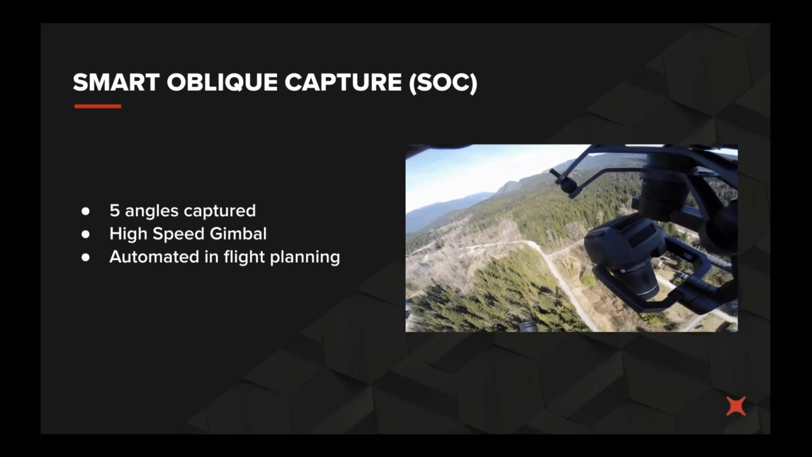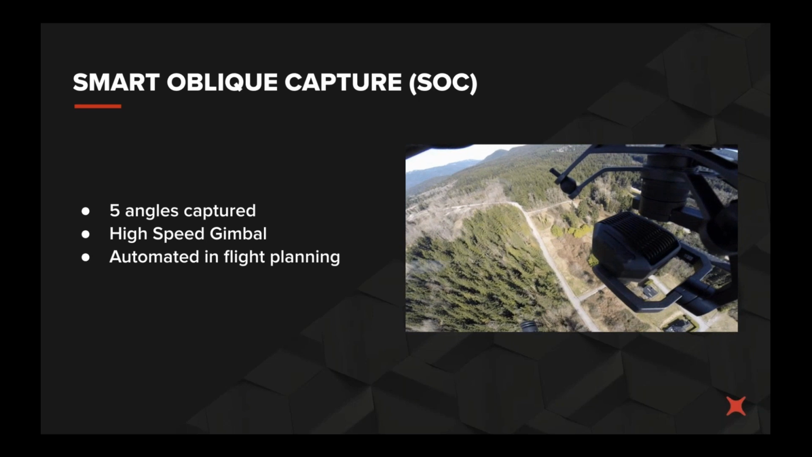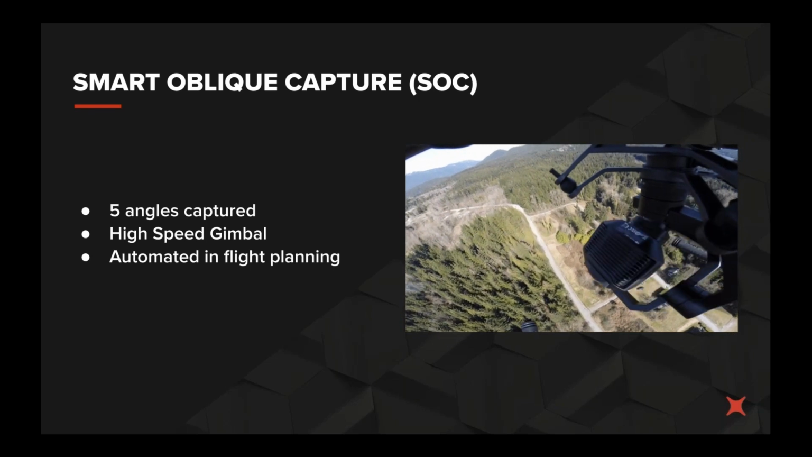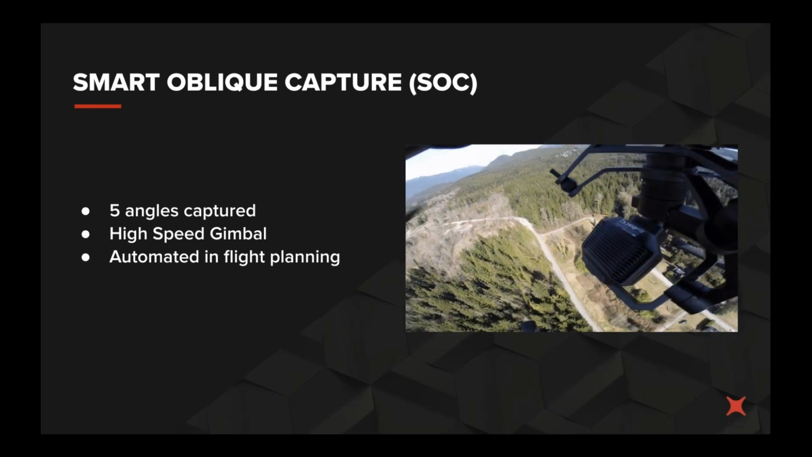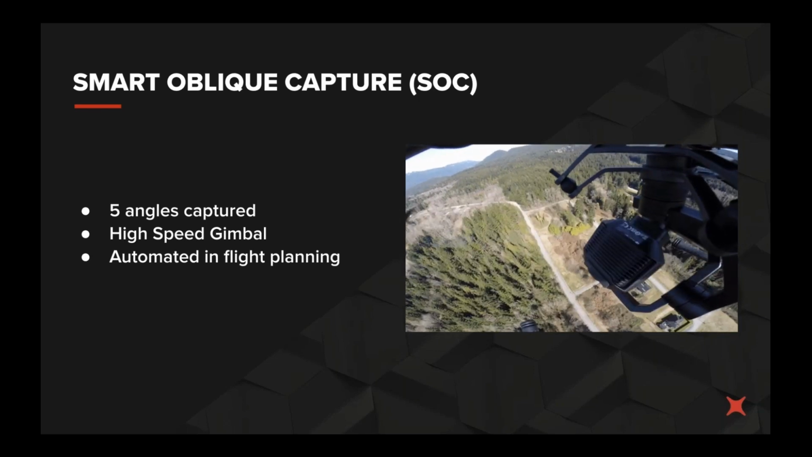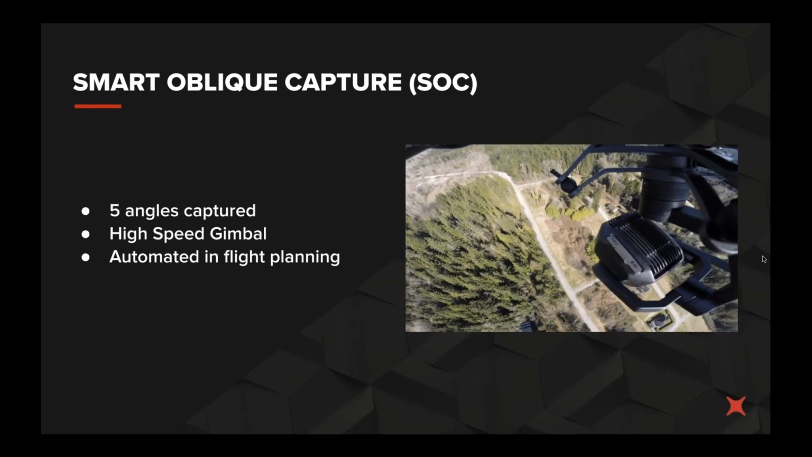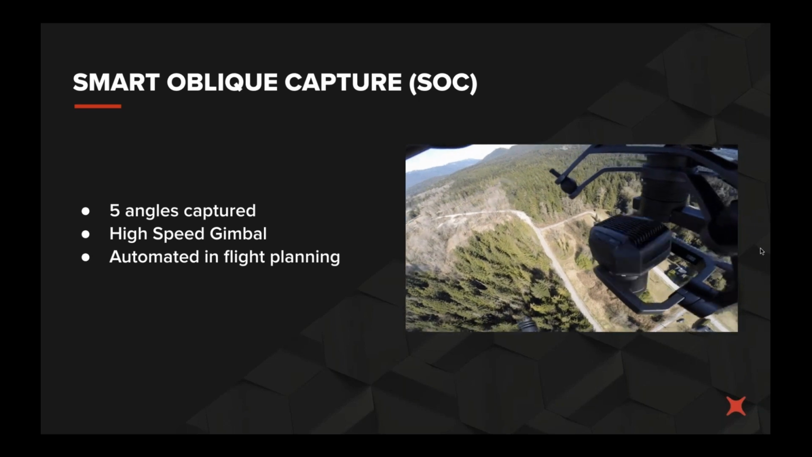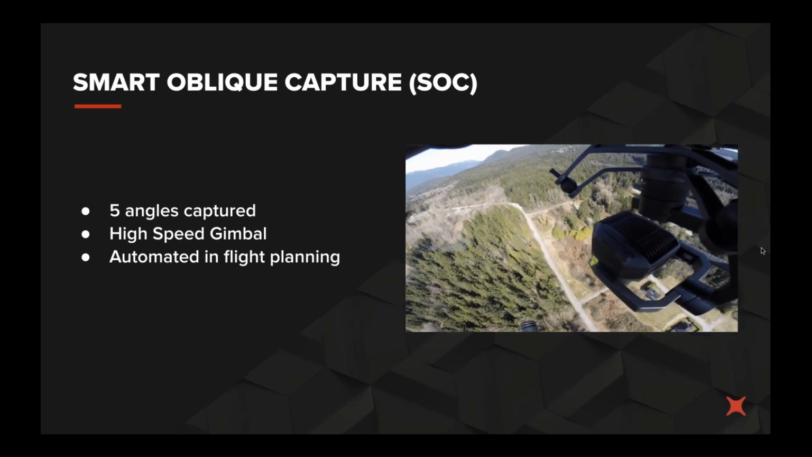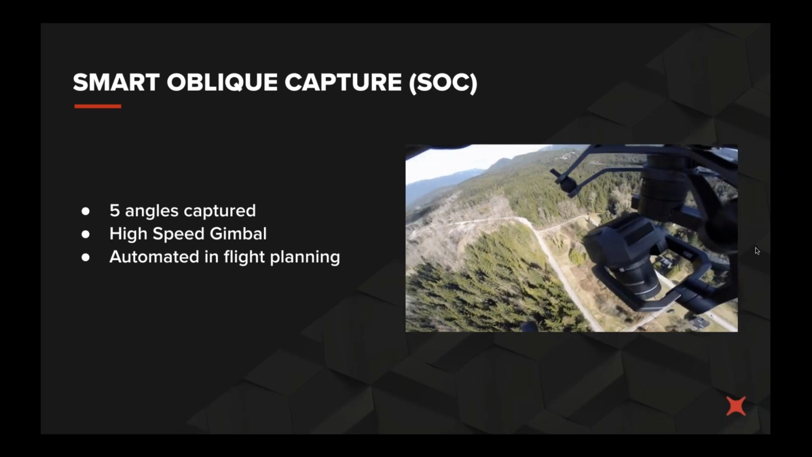So what that means is you're essentially getting a lot of oblique photos, which in some bundle adjustments really adds strength to it. Not only that, but you're also getting a higher resolution or more detail on vertical features such as building facades, quarry walls, retaining walls, that kind of thing. You don't get the kind of interpolation and stretching that you see quite often on photogrammetry meshes when you're just taking nadir images.